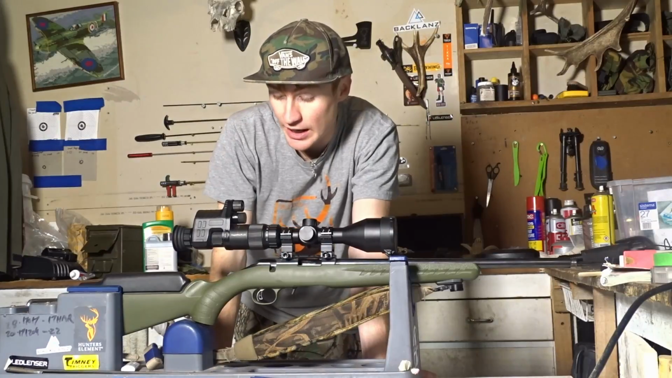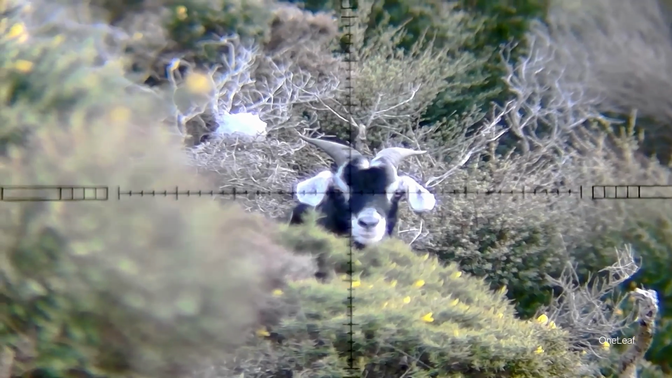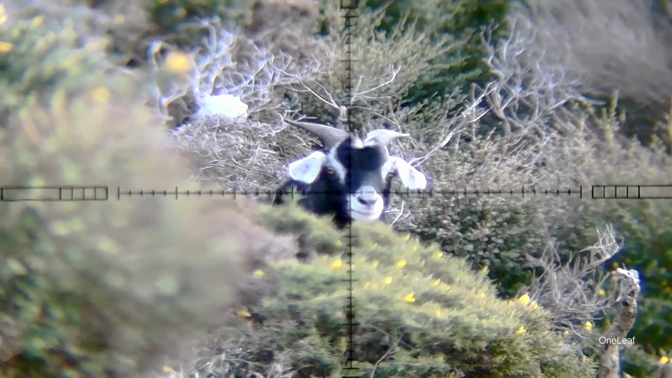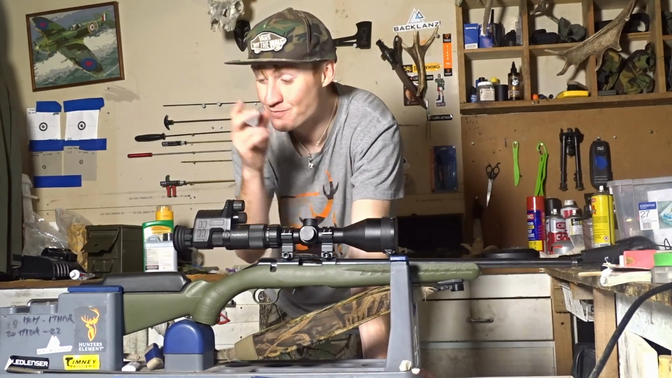Sweet. But like I said, you can record in the daytime as well. So I might take this out in the daytime, and then you can literally see through the crosshairs what you're seeing. Unfortunately, it does mean that if you miss a shot, you might not be able to blame it on the rifle. If you look back in the video and go, oh yeah, whoops, I was actually aiming above it, or something like that.